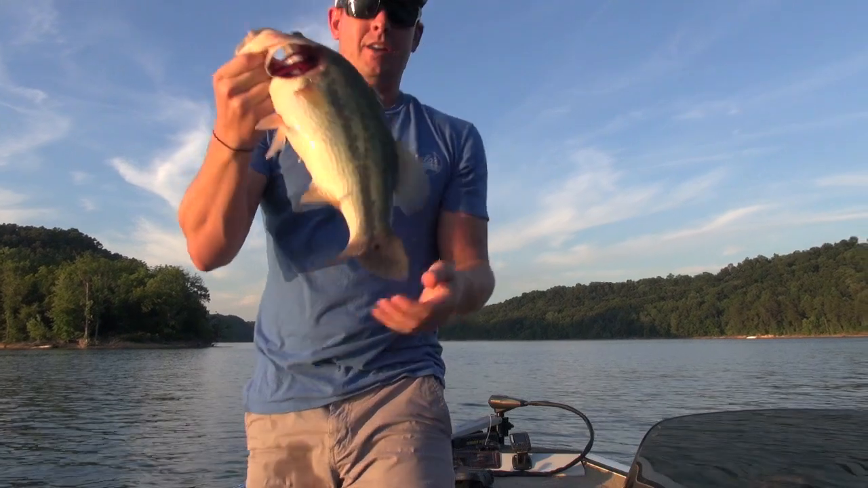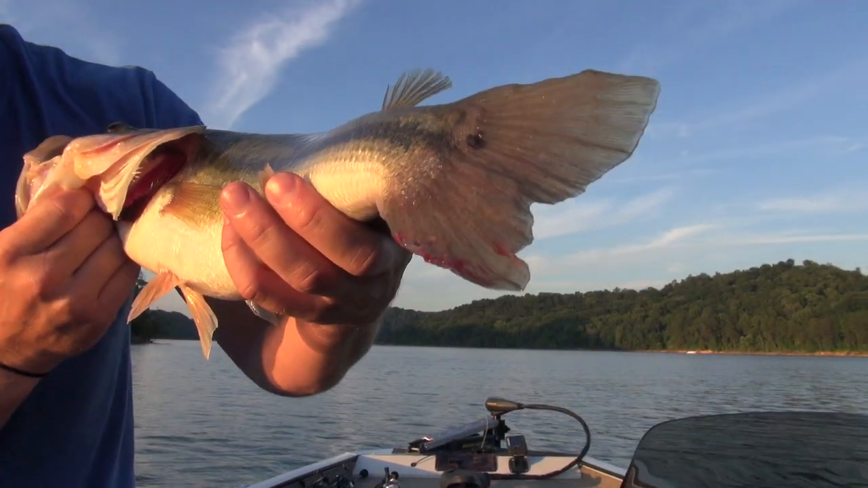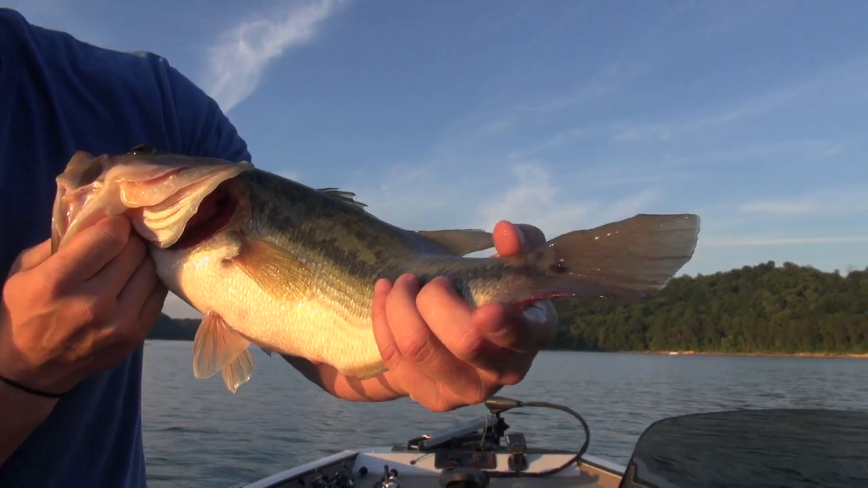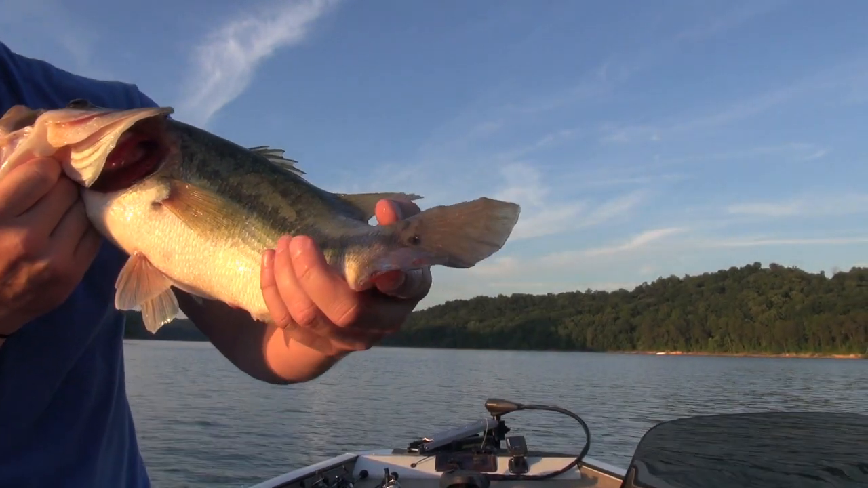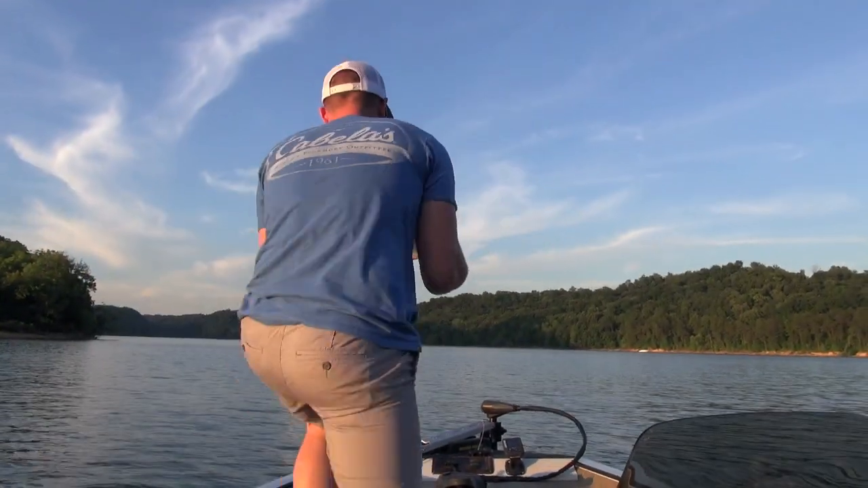Oh yeah, big female. I say female, and here's why. Take a look at her tail, nice and close. It's got a little blood. You can see bloody there. That's where she's been sitting on the bed. Look at that. Big, nice fish.